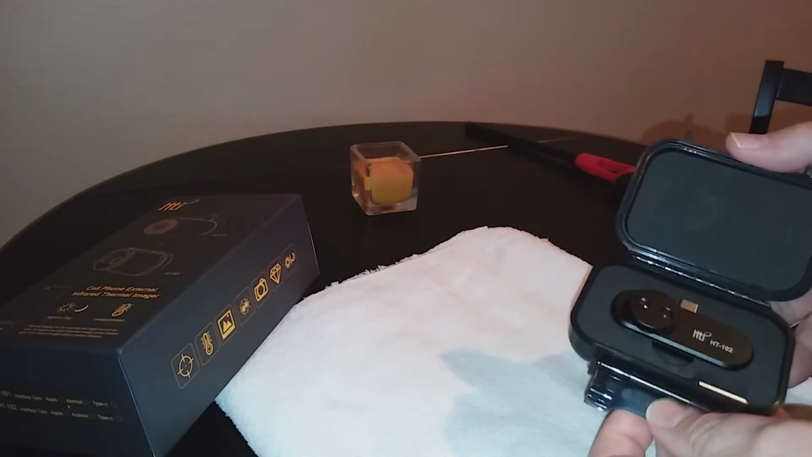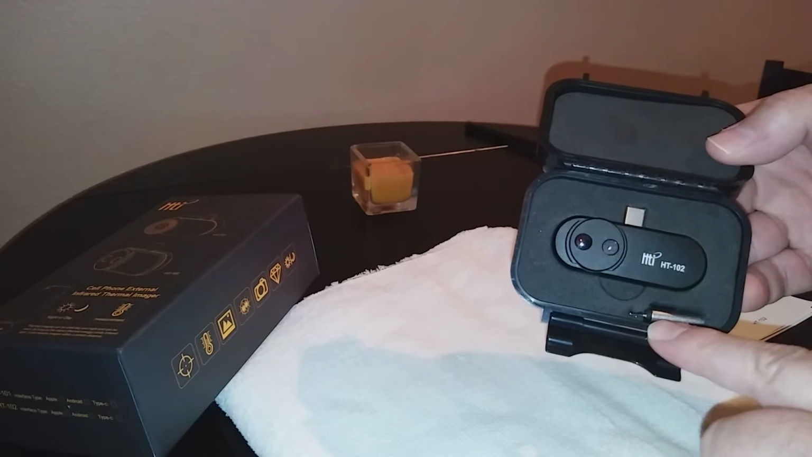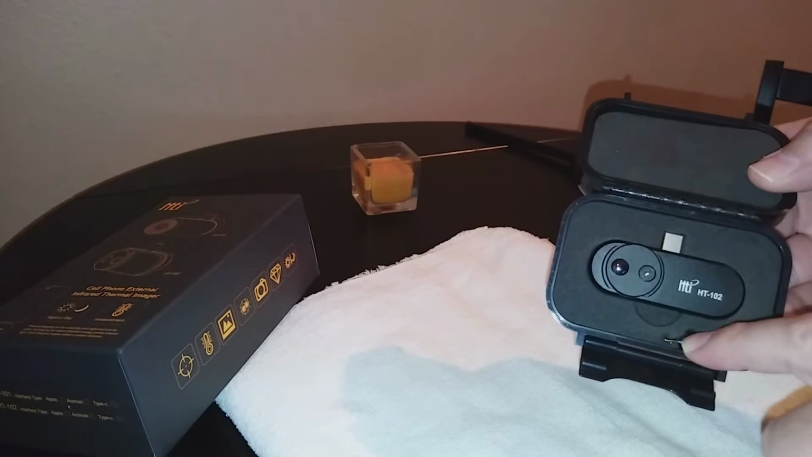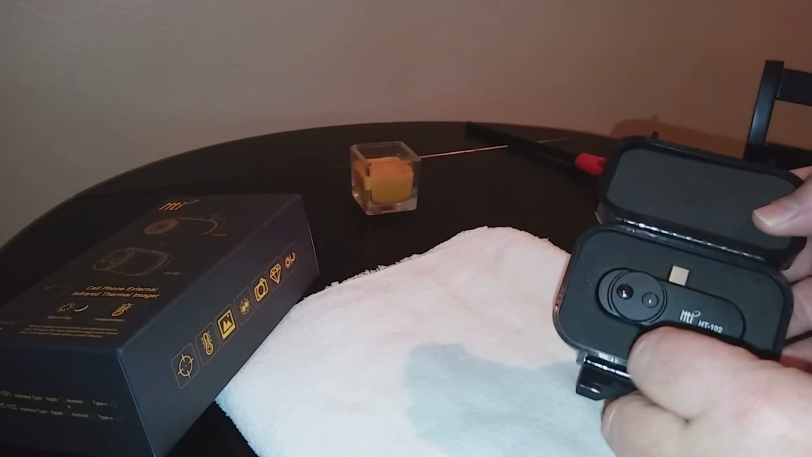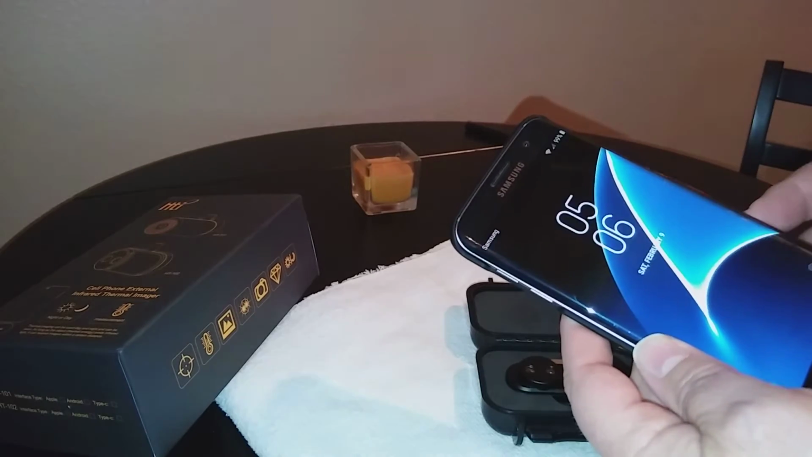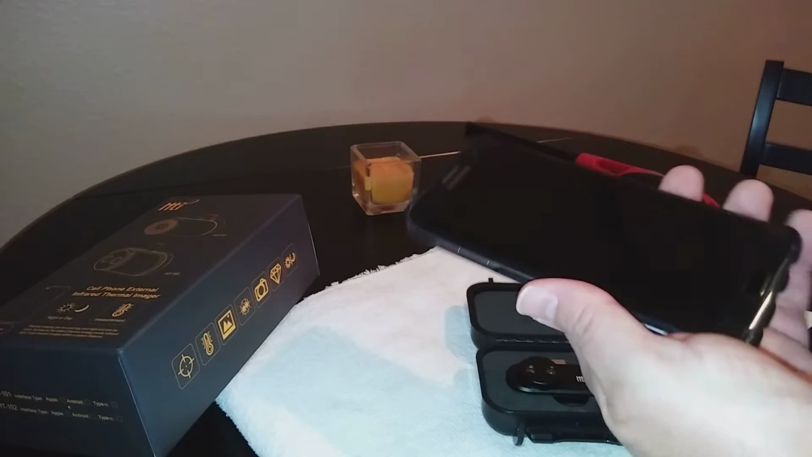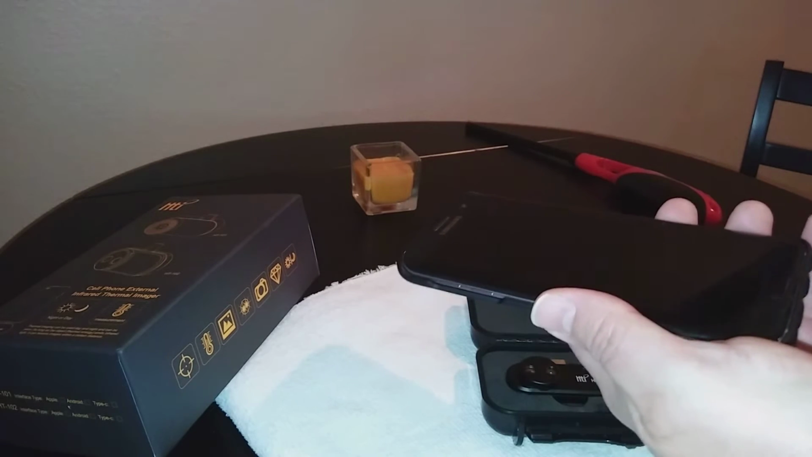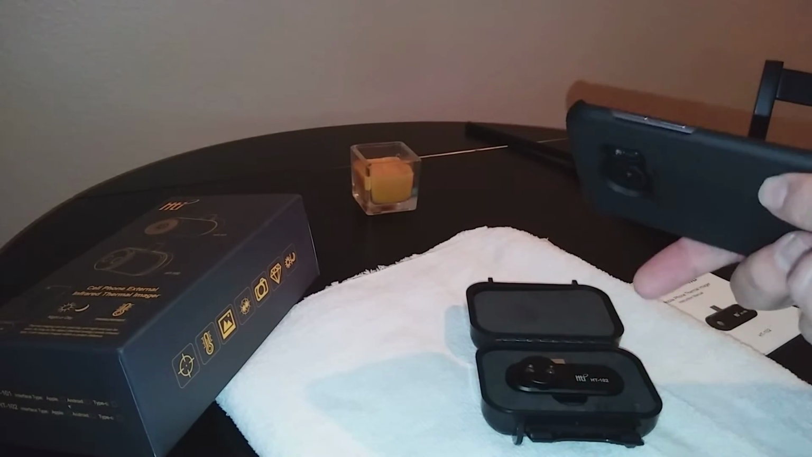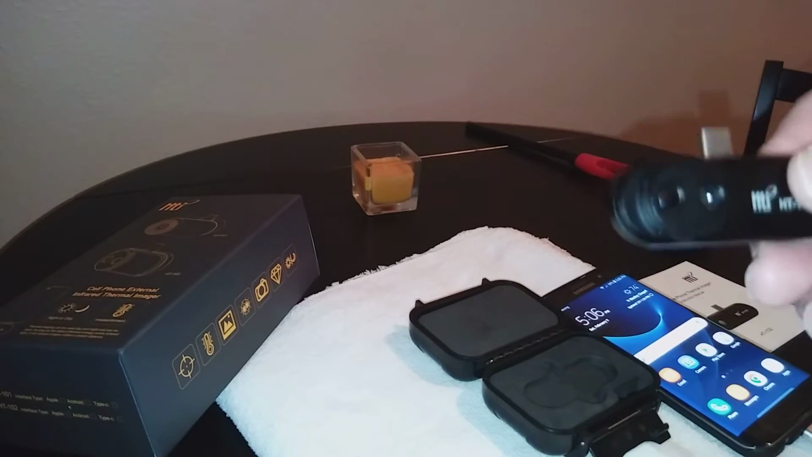Just a little clamshell, and here's the thermo imager, and this is the adapter from USB-C to USB to fit into the bottom of my Samsung here. This is a Samsung S7 Edge. So let's just quickly go through it. I'll show you how it works. And let's see what we got. Let's take a look at it first.